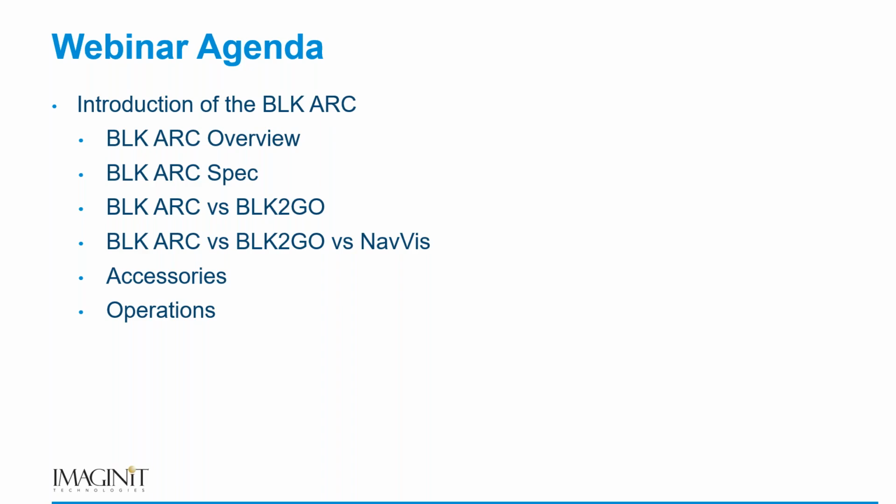We'll compare it to similar things that Leica has on the market. Again, this is the BLK ARC. How does it compare to a BLK2GO, or the BLK2GO and the NavViz device? If you've been following scanning, everybody's probably heard of NavViz. It's a competitor to Leica. We'll take a look at how they all compare to each other.